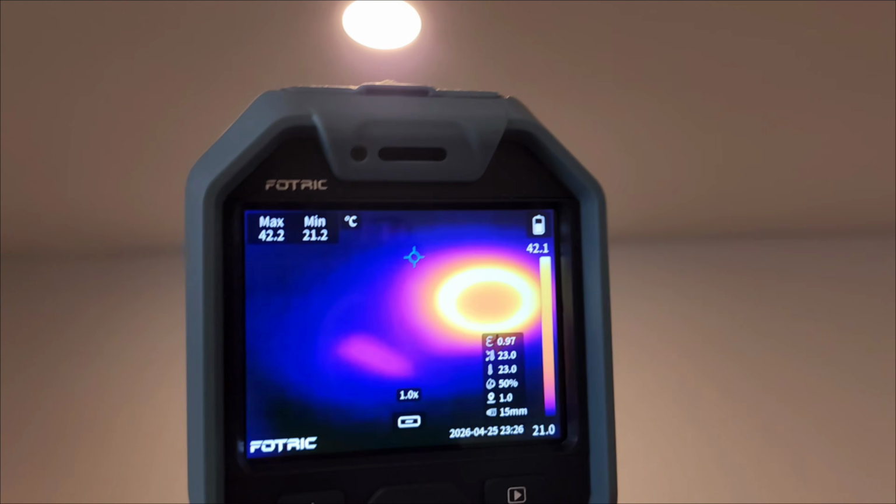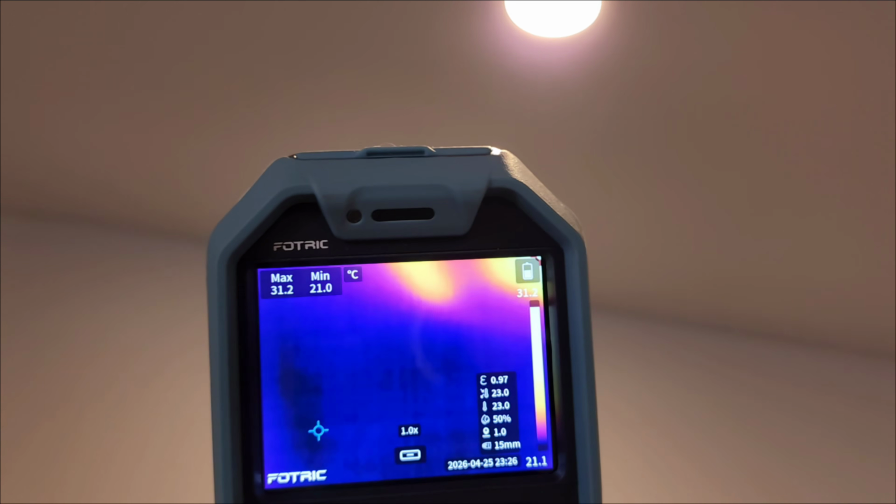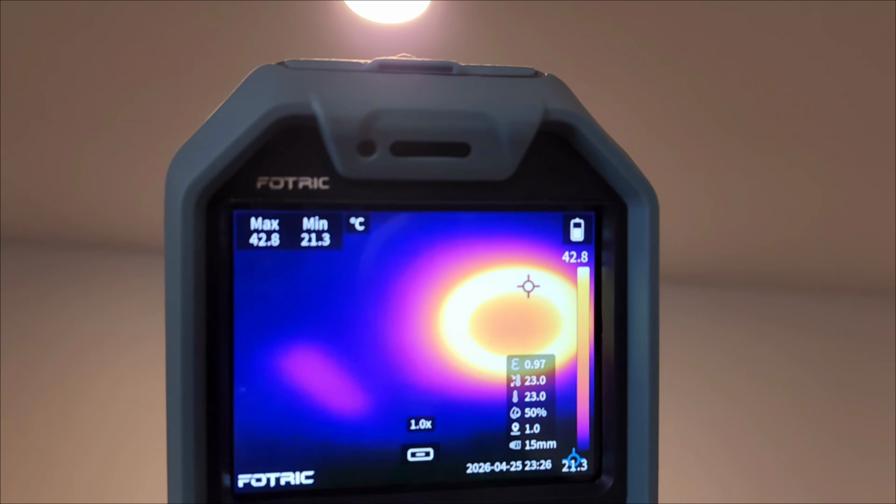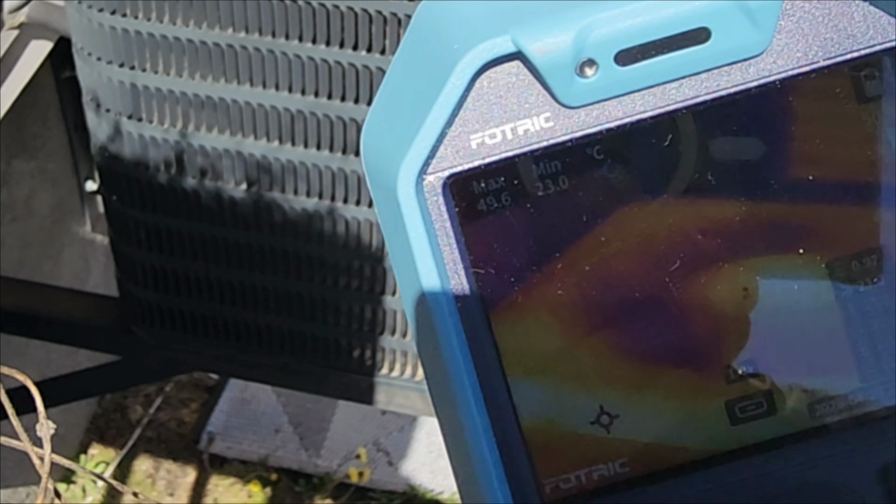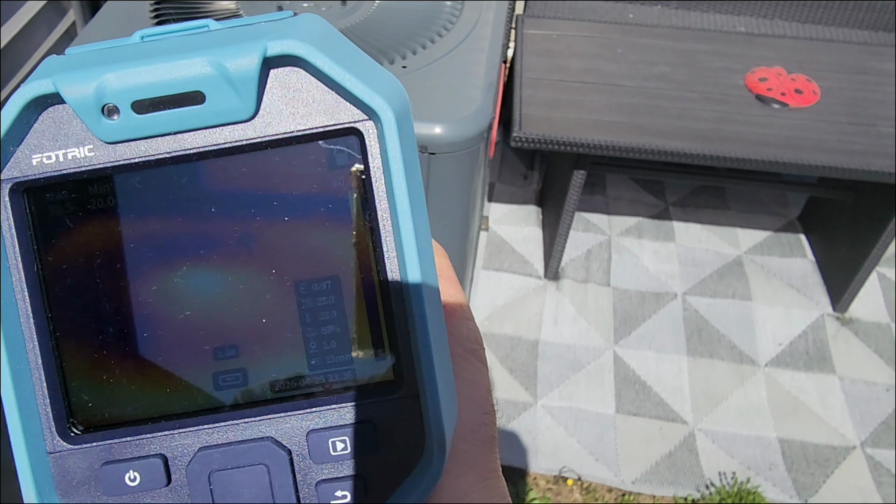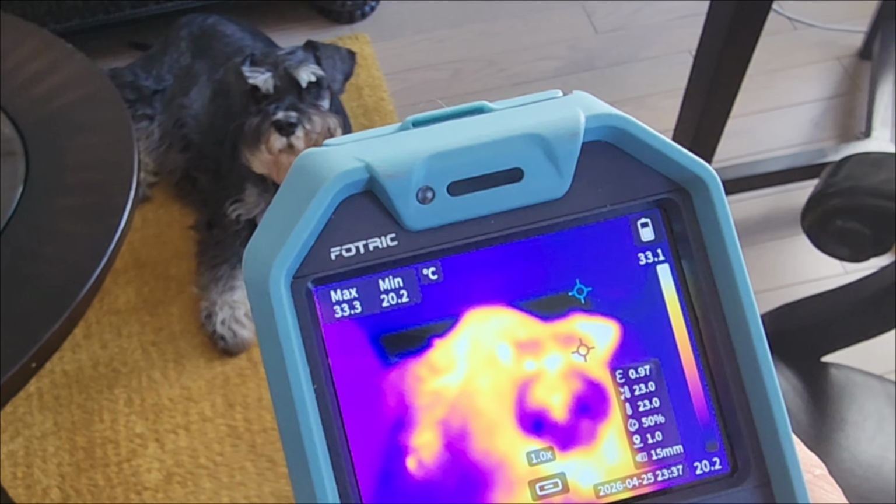Really amazing when you use these cameras. You never know what you're going to find. Look at this heat signature right beside that pot light on the left. Don't know what that is, but we do have quite the heat signature there. That's very cool. Anyway, outside as well, bright sunny day, and still you can see that thermal display quite clearly, even with all that contrast. Inside, same thing. Even Hugo comes up nice and clear.